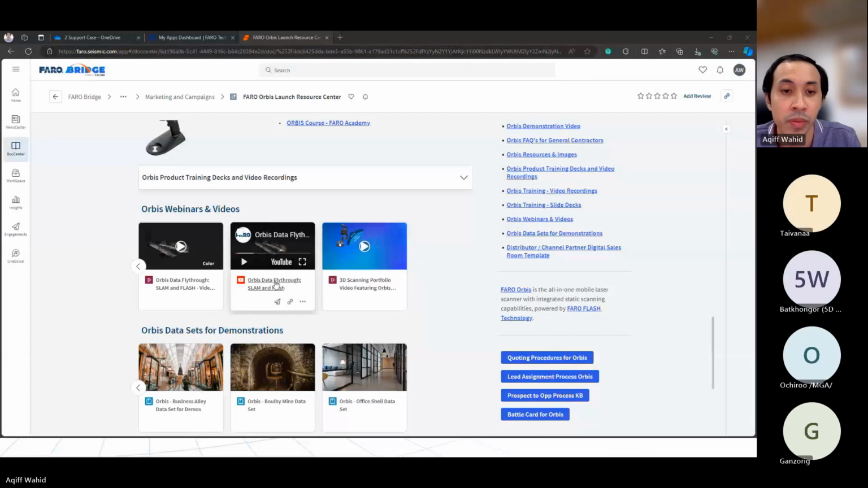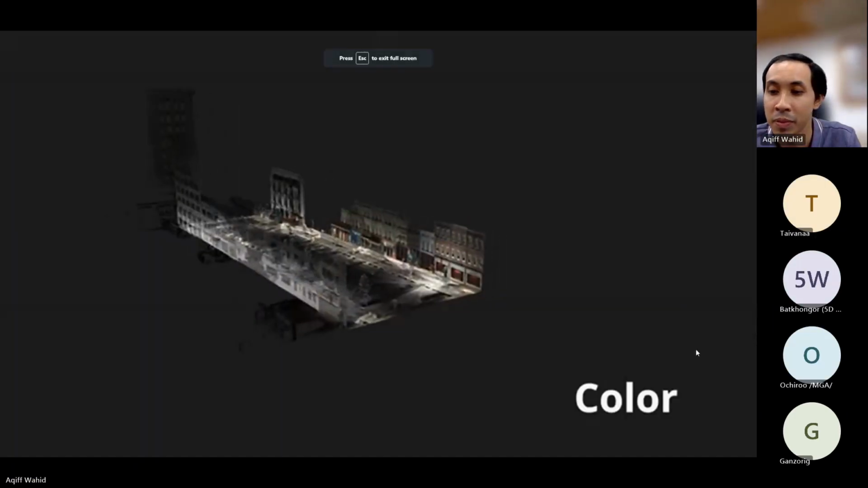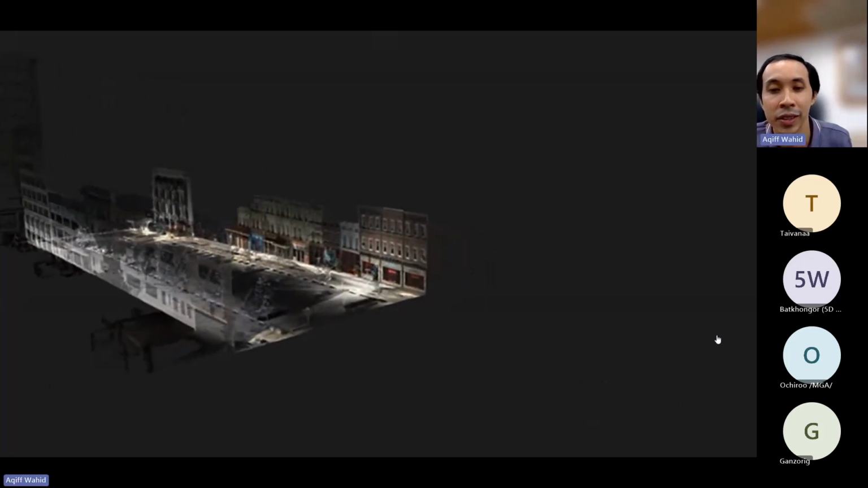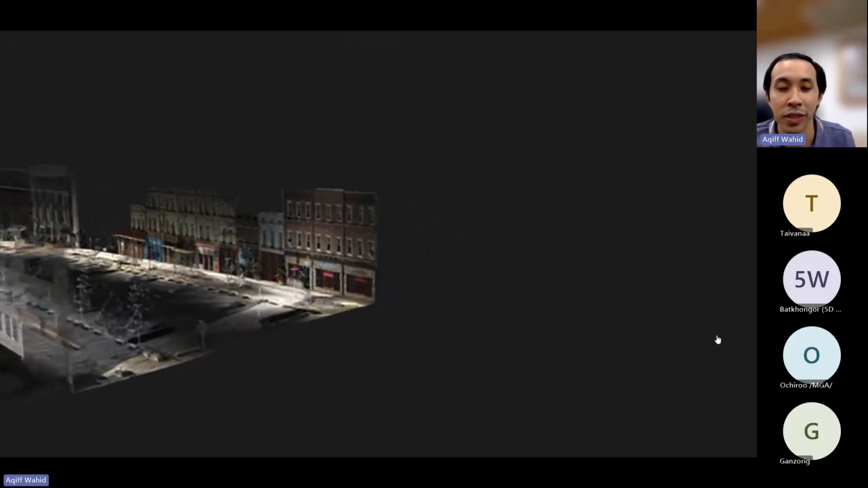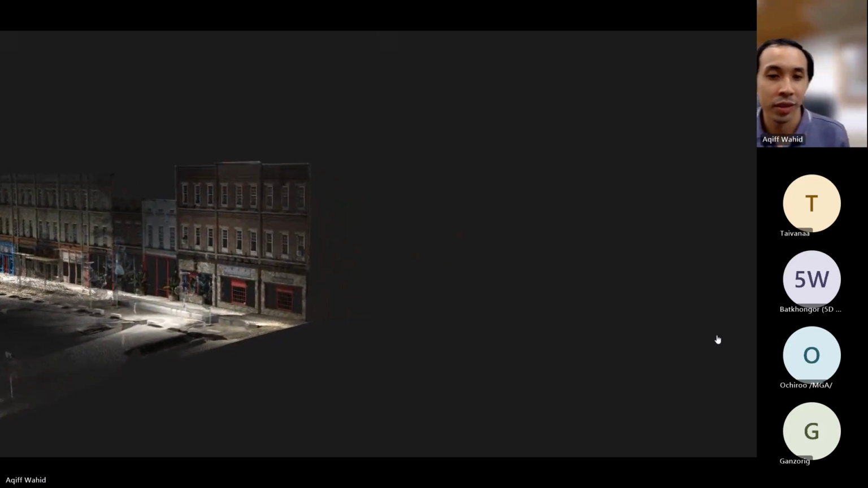Okay, so I just play one of the sample data before we end the session. Let me share my screen. This is sample data from Orbis taken in one of the streets in the UK.